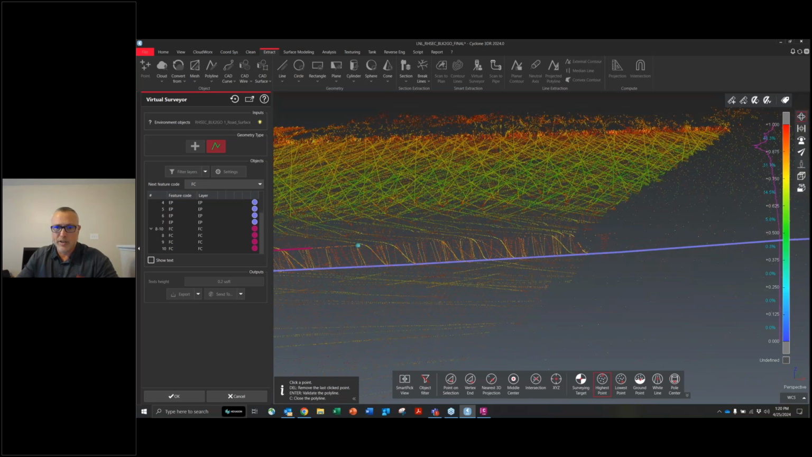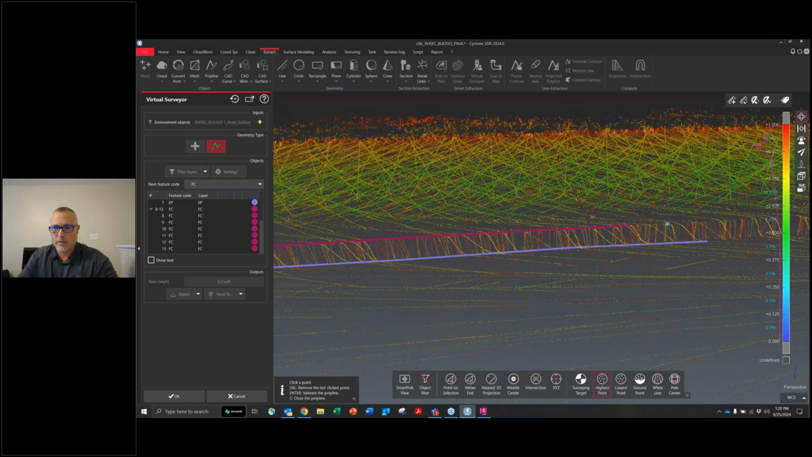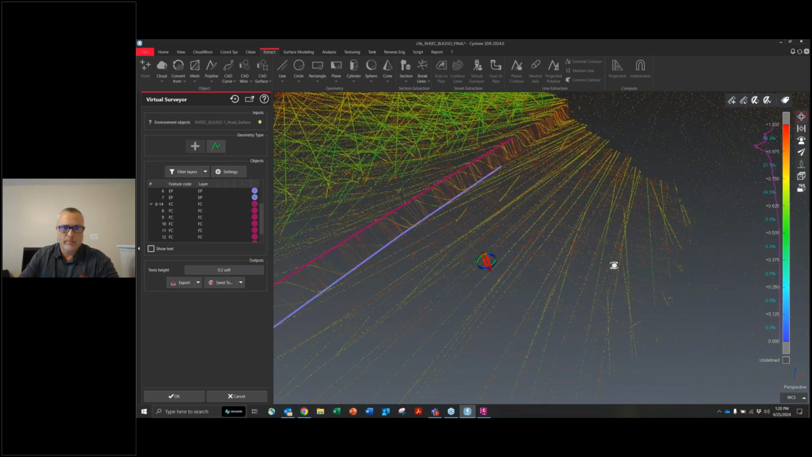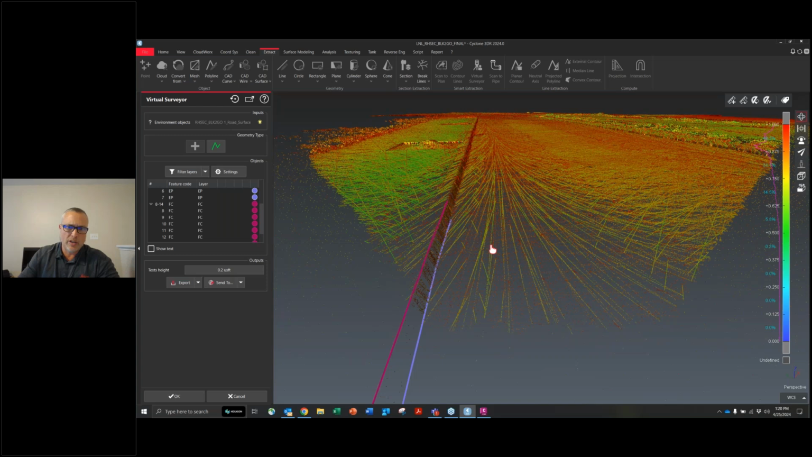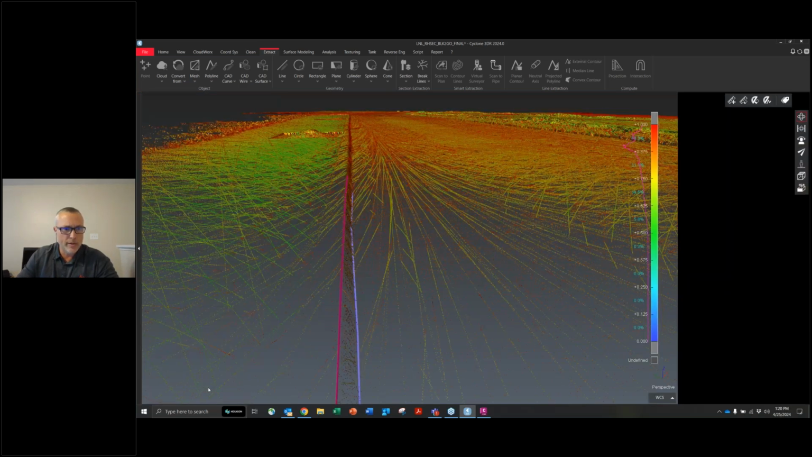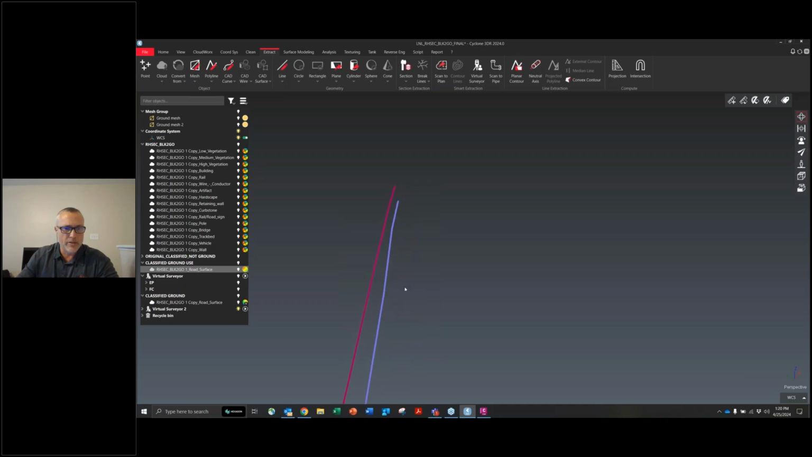Just try to find a good area to pick, whatever distance you want to pick it out. So now there are your break lines. Of course, they're not perfect, but we can get them a little bit tighter. Let me show you one method I like to use once you do all these break lines. I've already done these just to give you an example.